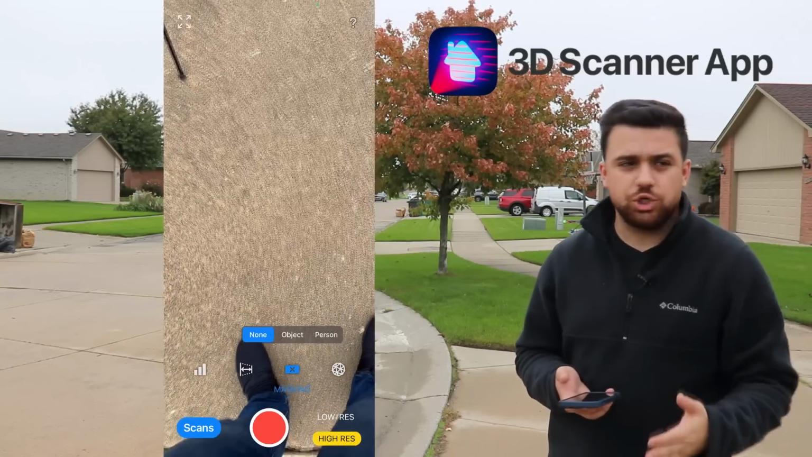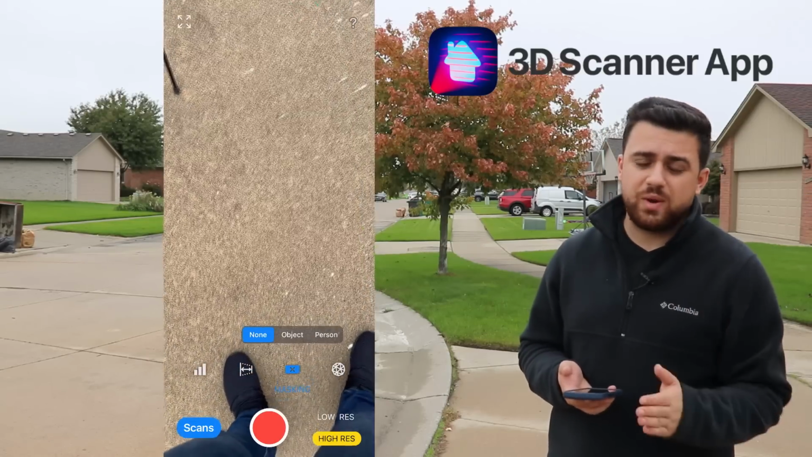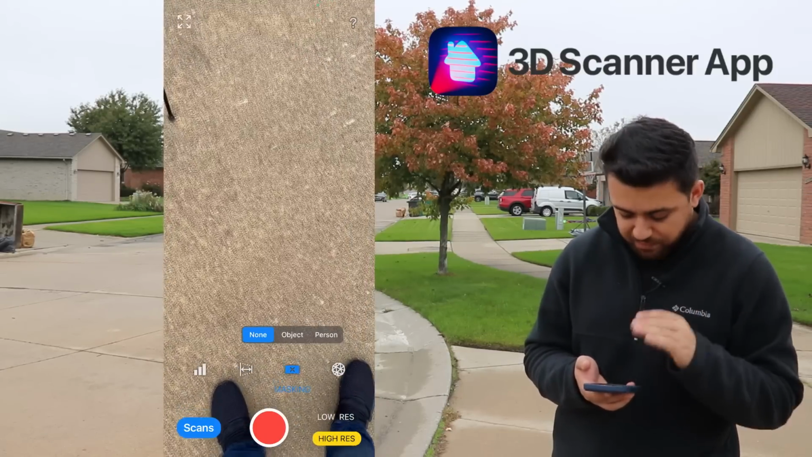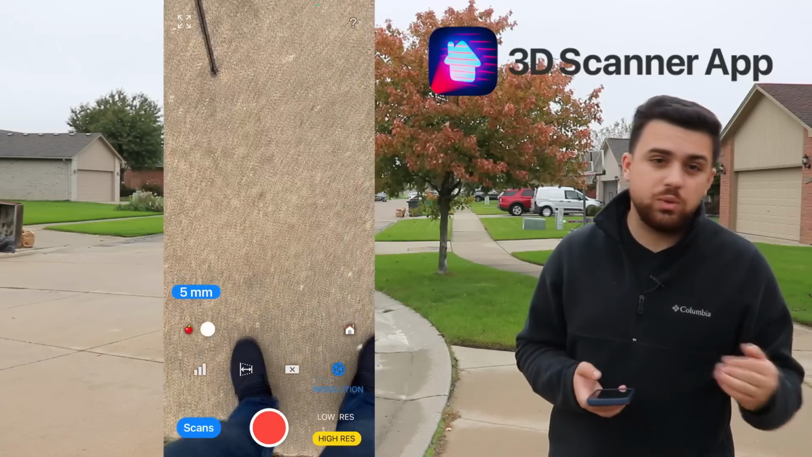I don't want the background to show up if I'm doing modeling work, but because we're doing mapping work where we're measuring the terrain, I want to make sure we capture everything. So I'm going to leave masking off. And finally, we have resolution. The resolution indicates how much detail we want in our scan.